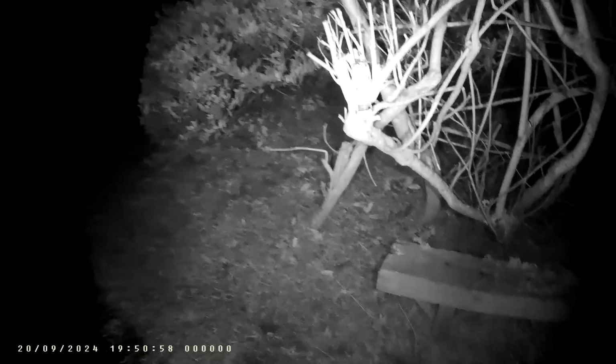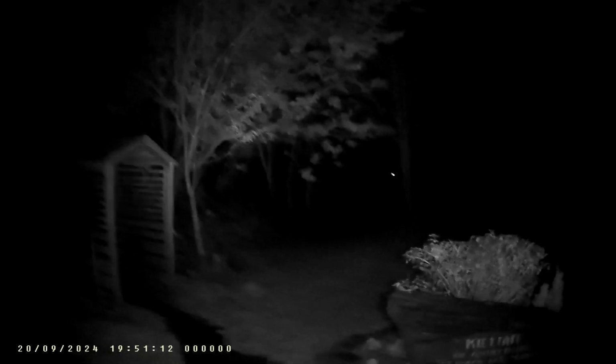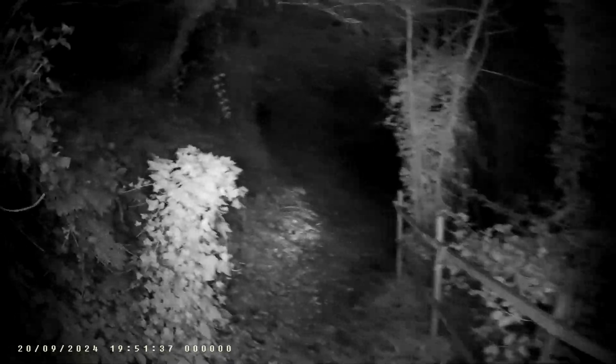Oh, a wee bird feeder. There's still leftover fireworks from last night that's been going off. I did film the fireworks around my neighbourhood and the city fireworks, which are always fantastic.